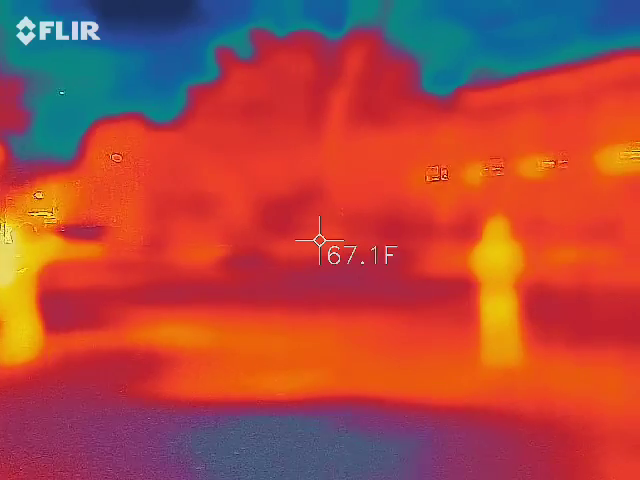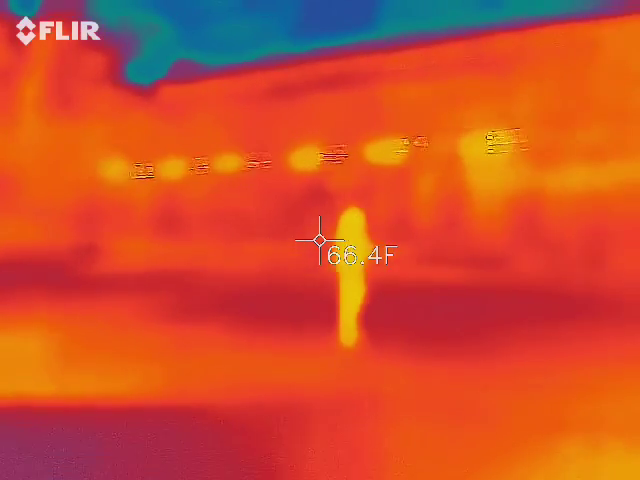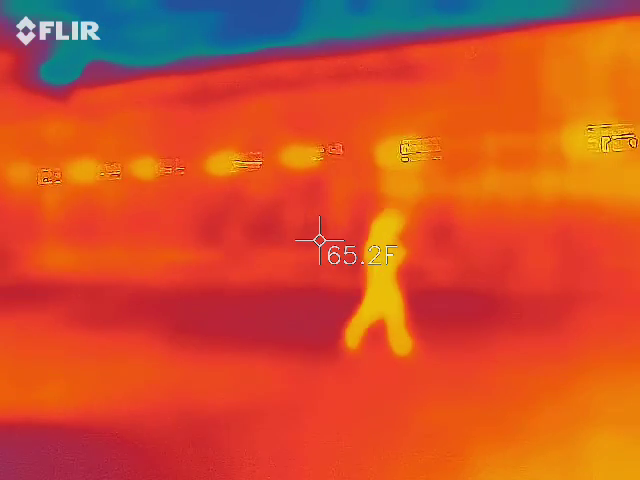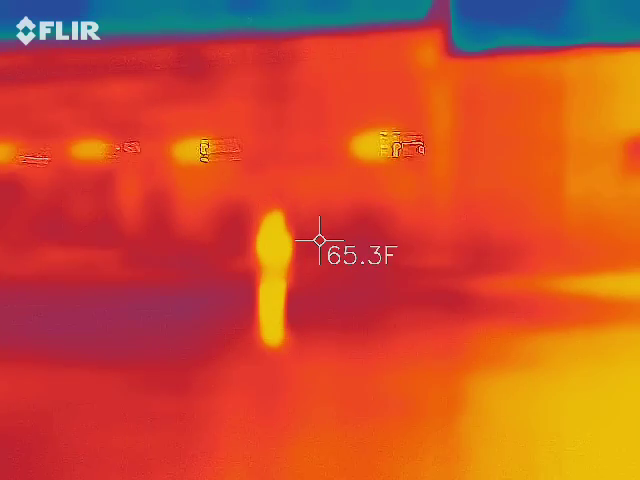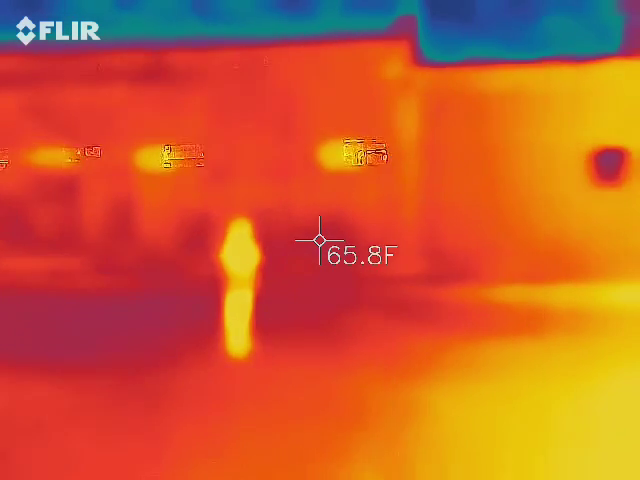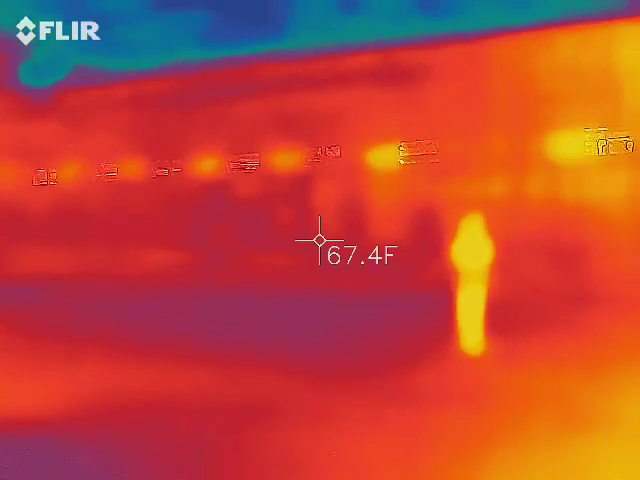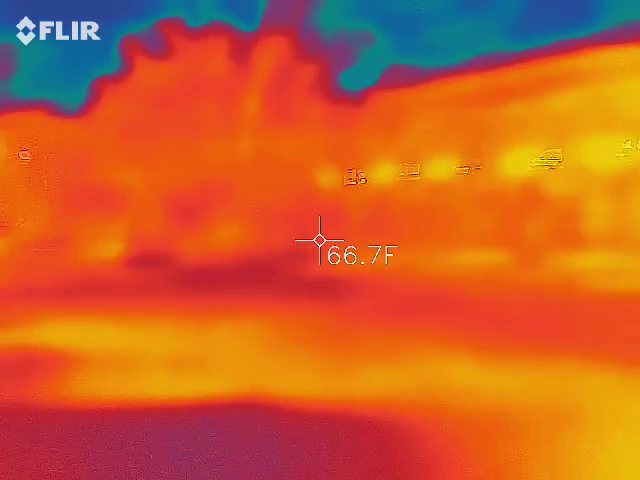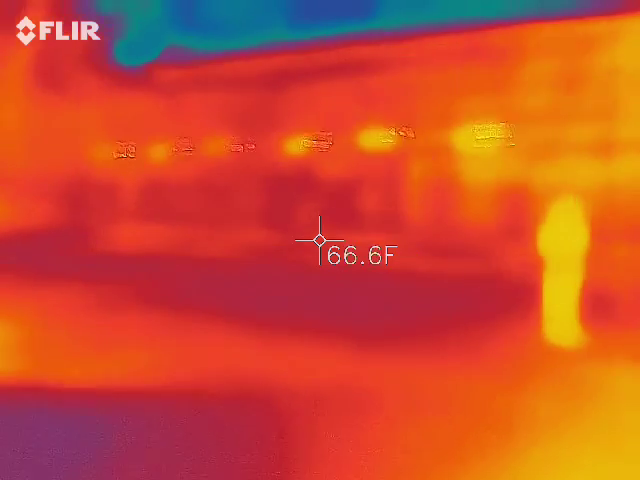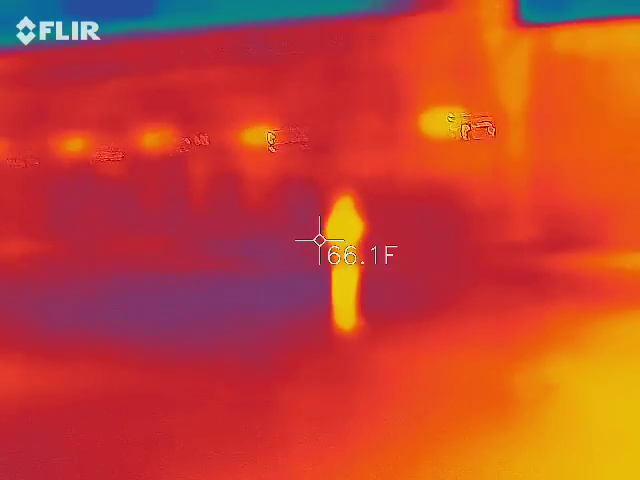Using the red one. I just heard Steve. Your name came through clear as day.